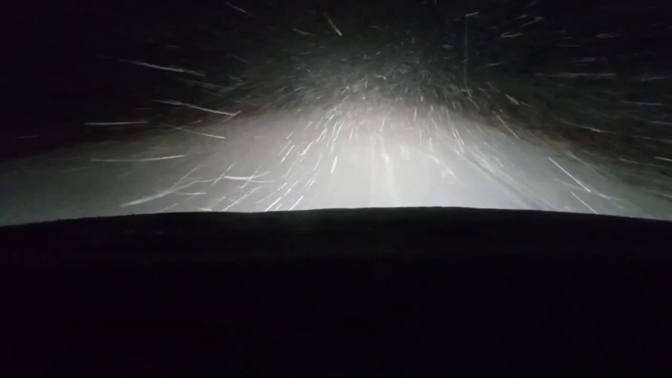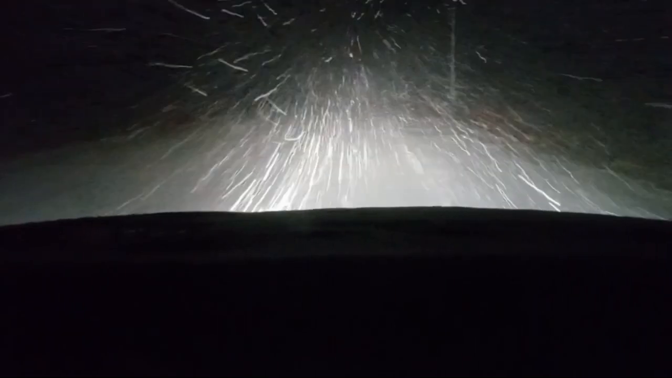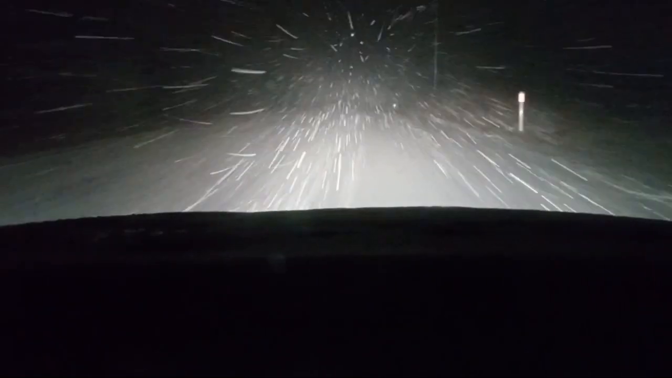So right here is where it tends to drift. The visibility is pretty hard here. I can see the snow blowing. I am having a hard time. I know I'm in the road. There we go. I'm going to follow those tracks right there. I'm not sure what lane I'm in, but I'm following his tracks. Or her tracks. Awful hard on the eyes.